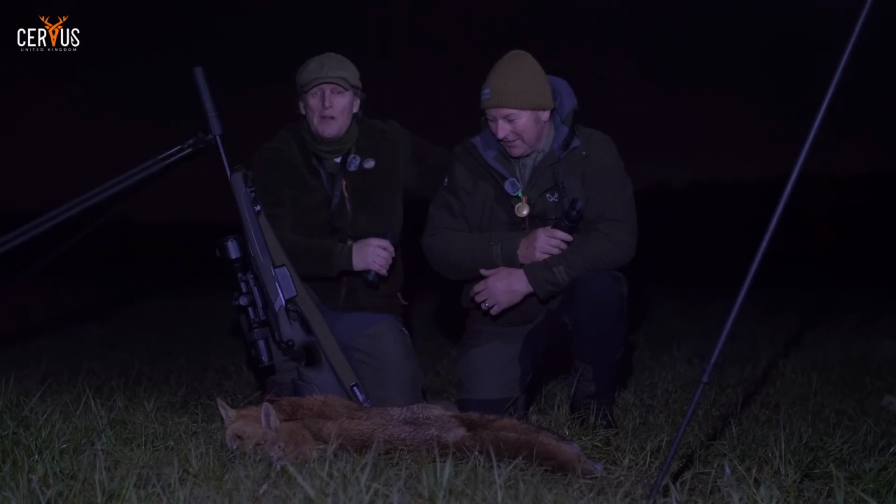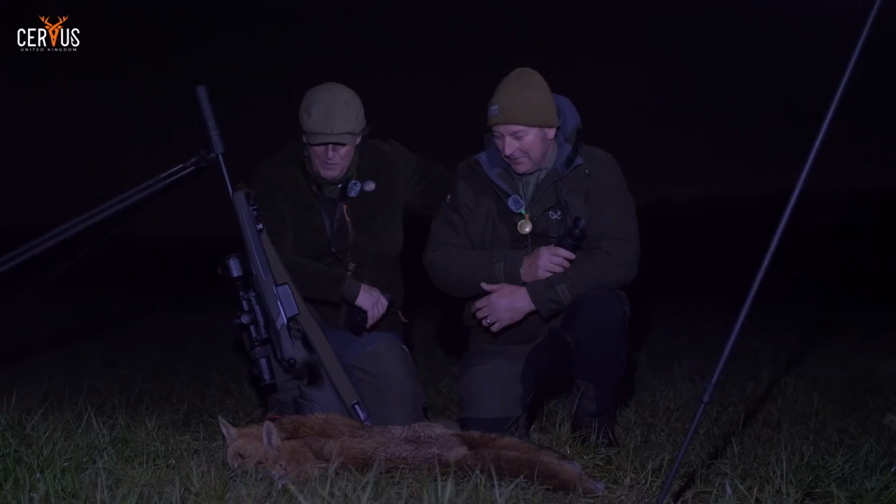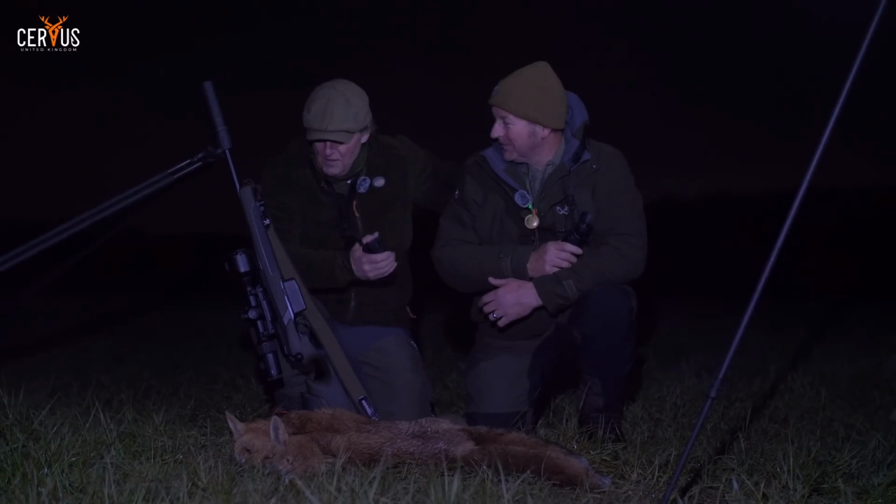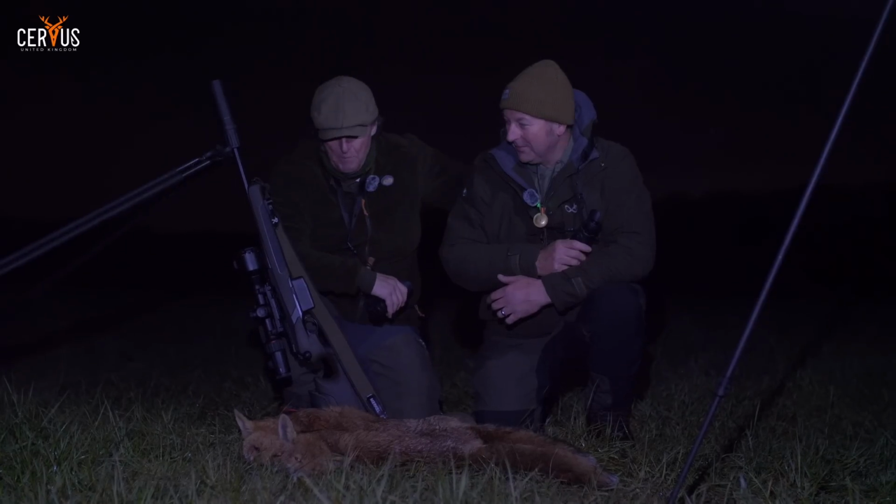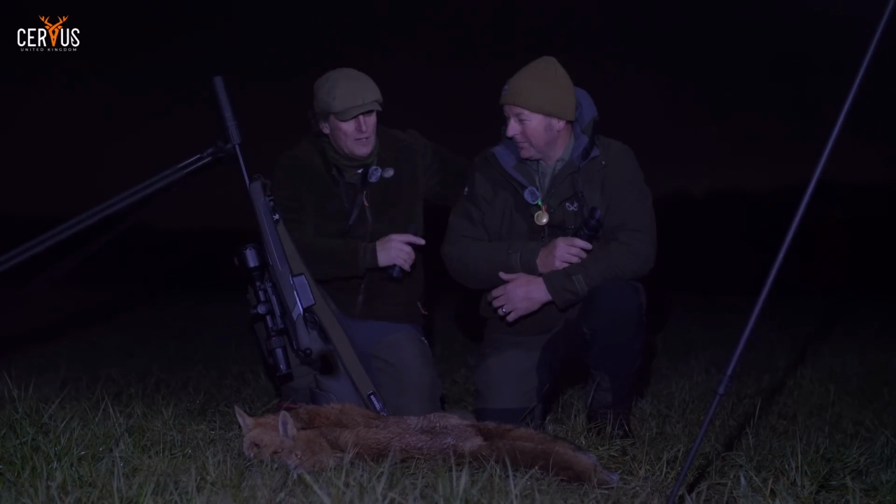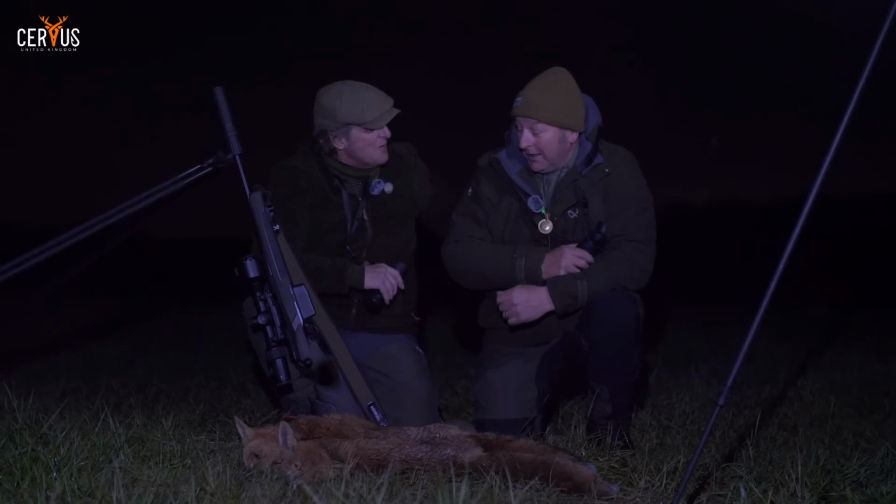We've stalked the field edges a little bit over these foxes, but actually the two shots were right at the back of the farm. And well, it's been great, mate. And the 308 did a great job. Pete normally shoots a 6.5 PRC, but he had this scope on it before Christmas, didn't you? Yeah. How did you get on with it, Pete?